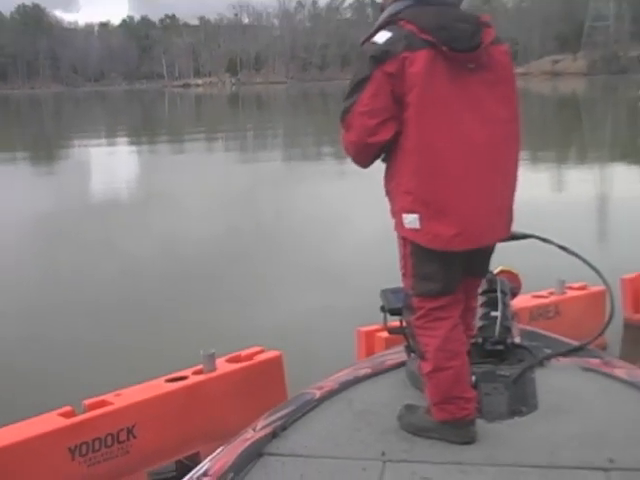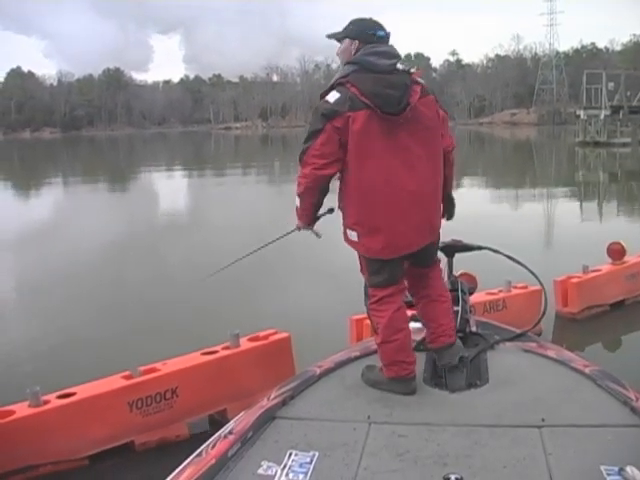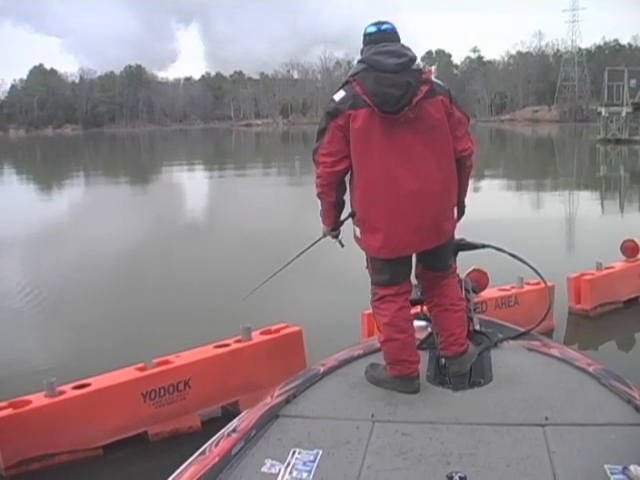Oh, come on. Denied. Yeah, there have been a number of times I've given up on the cast right there and think, oh well, he's not going to bite it, start reeling it in and have one smoke it. So just when you think they don't want it, go ahead and work it on back to the boat, because like I said, I've seen it happen a number of times.